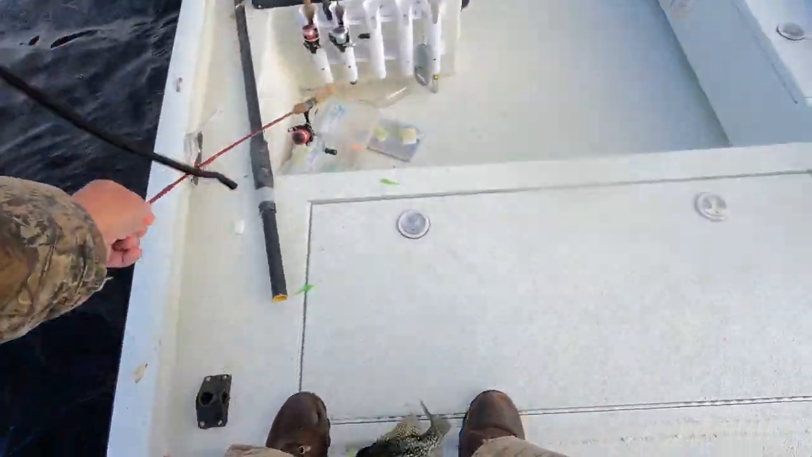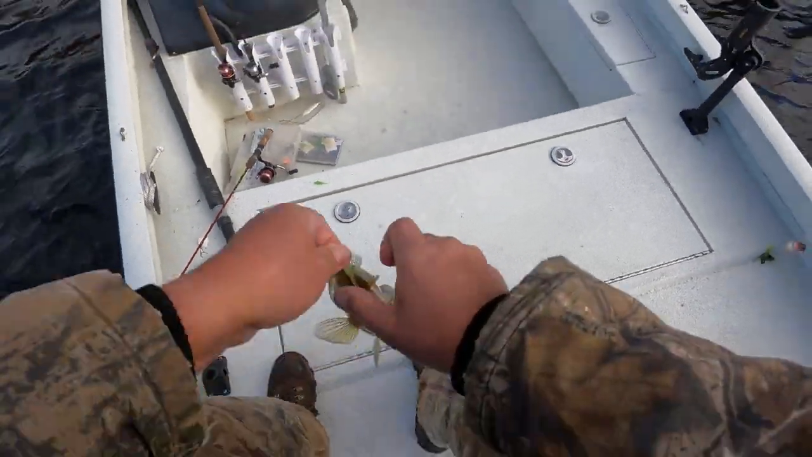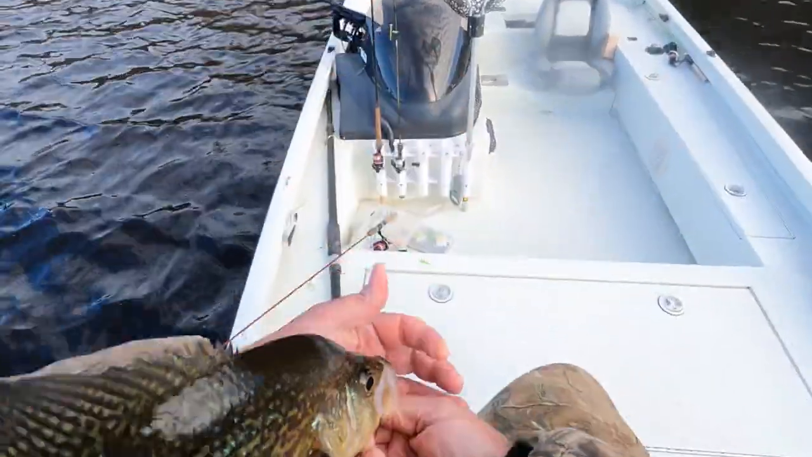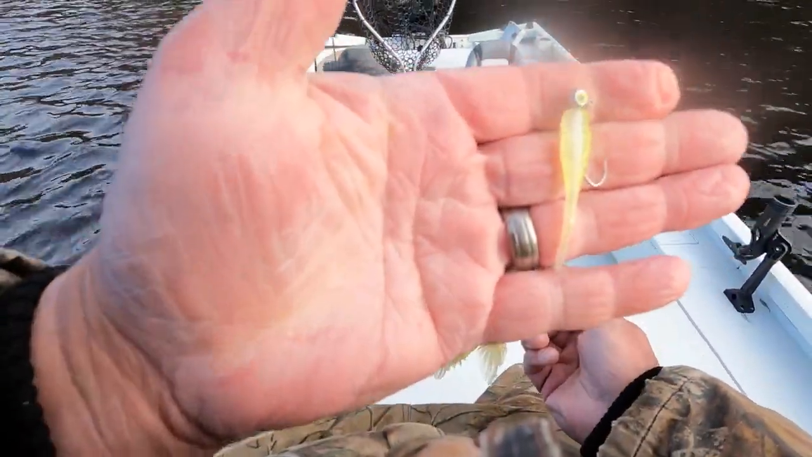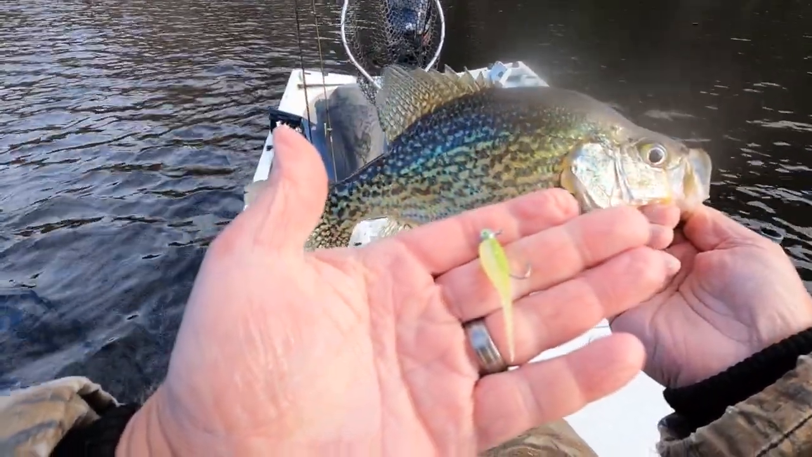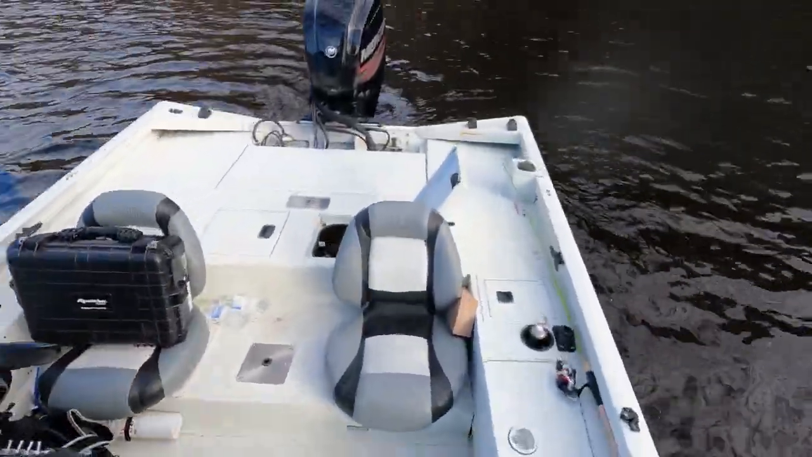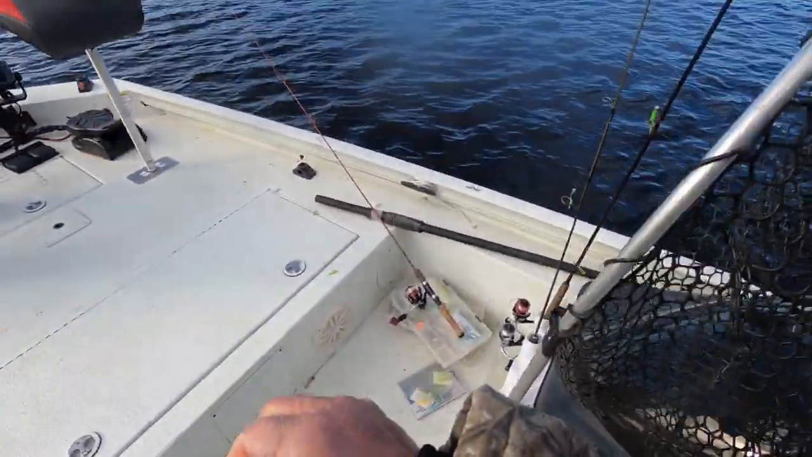The line broke, but I got my lure back. All right, different color, y'all. That is the Wiley color. Boom. Wiley color. Nice crappie. Trying something different. Just trying a different color. Testing on these fish.